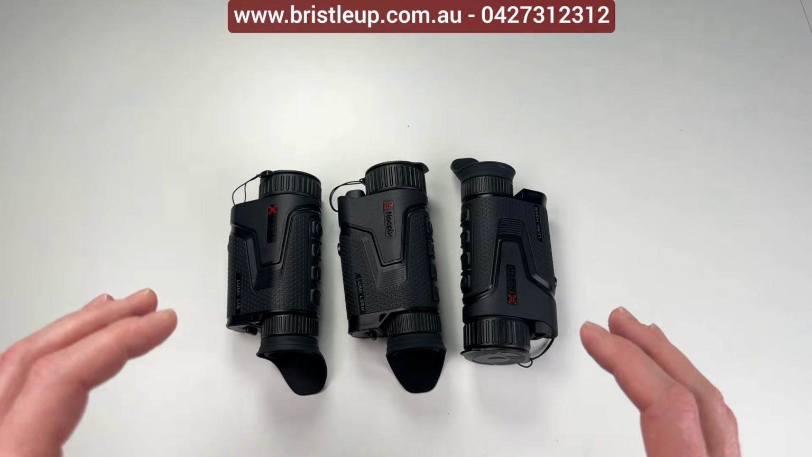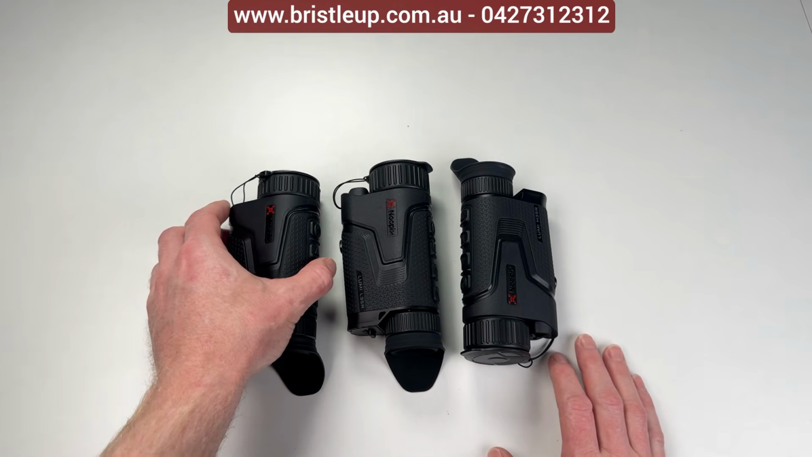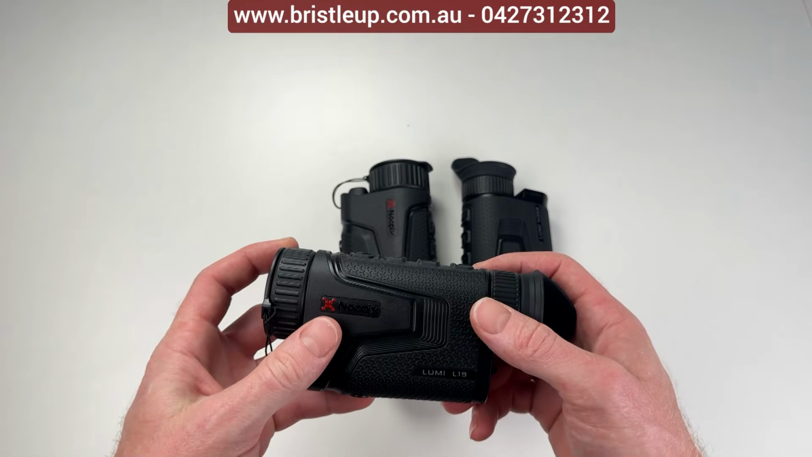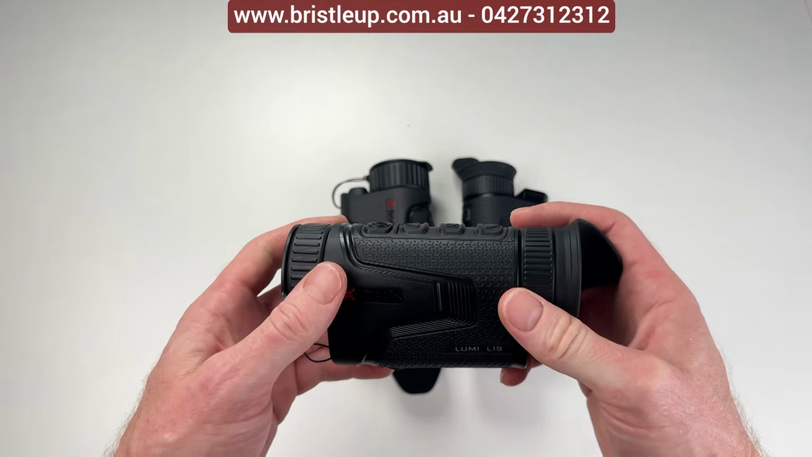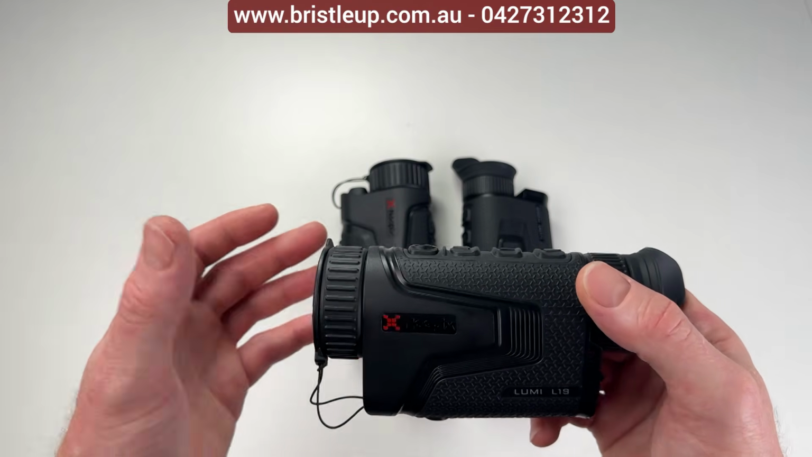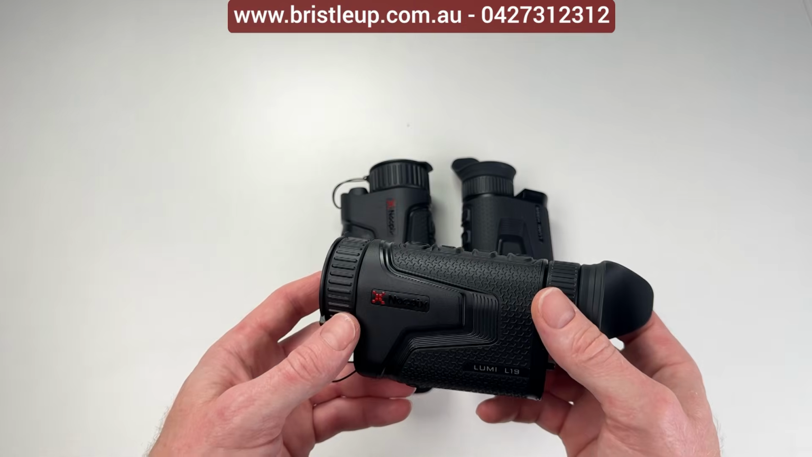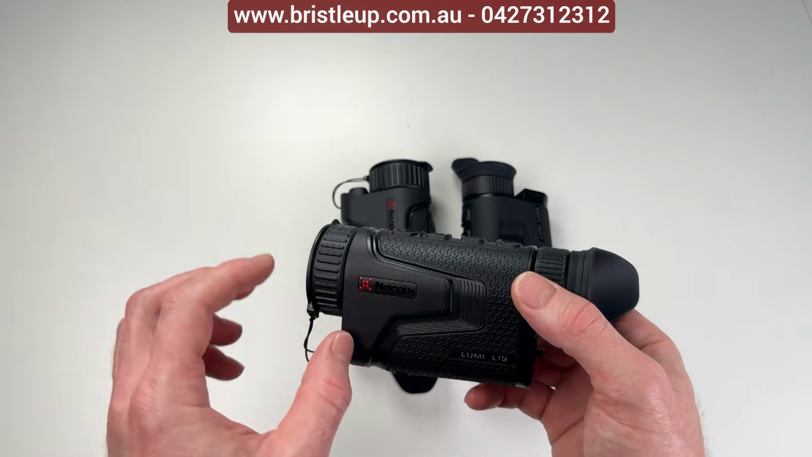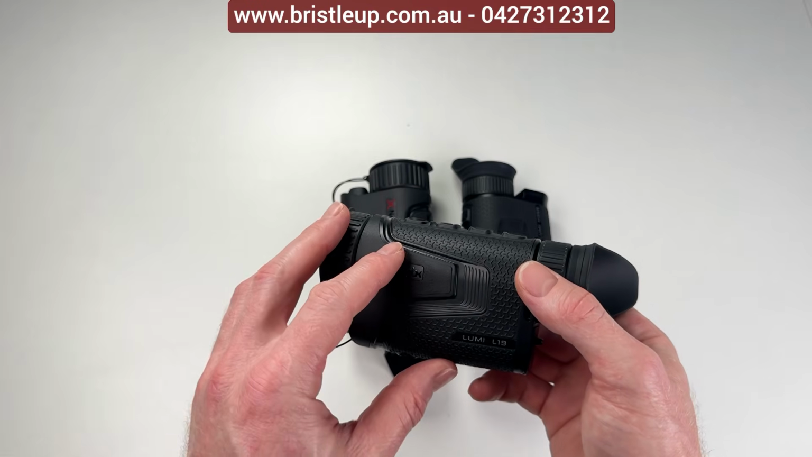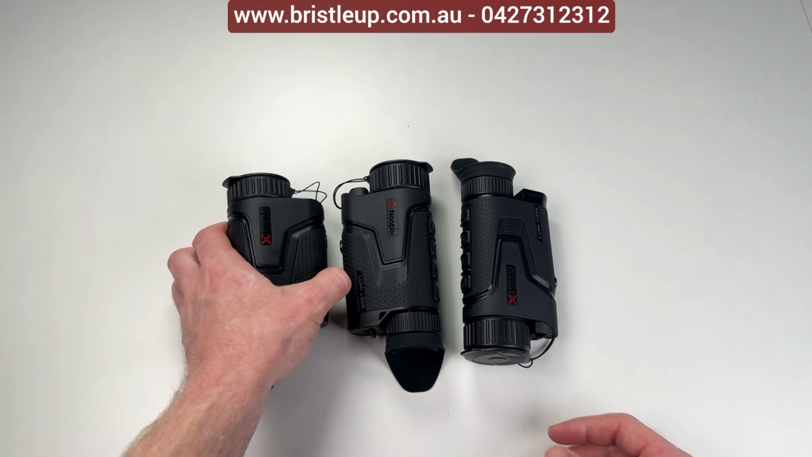Alright, so we have 3 of the 4 key models here. At the moment, we don't have the P13. It got sold just before I was doing this review, so I decided to just go ahead and finish the review without it. The P13 is the cheapest one in the series with the worst image quality. It's only got a 256 sensor. The L19 has a 384, so the image quality is going to be quite a lot worse than the L19. So do with that what you will.